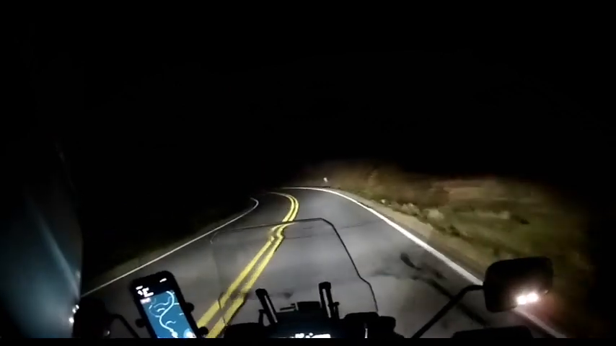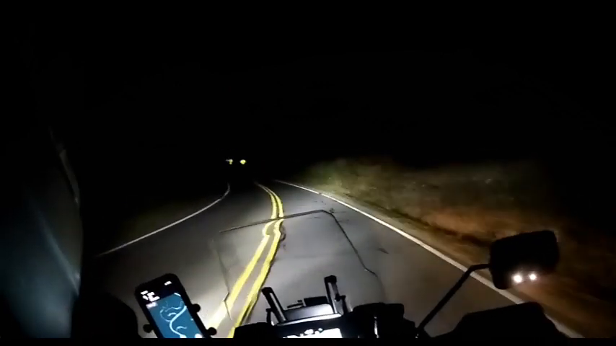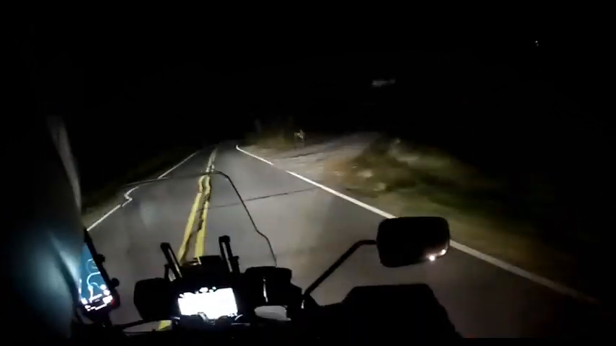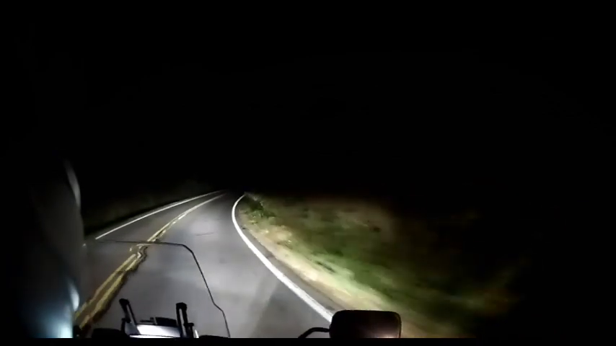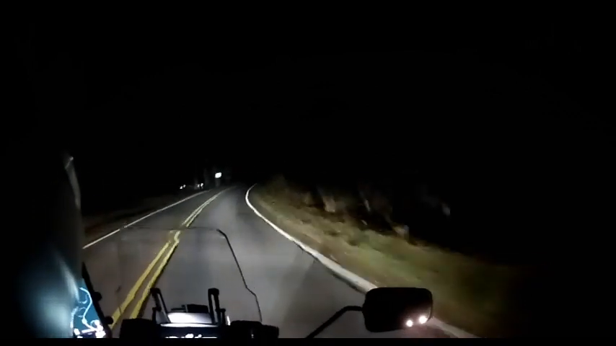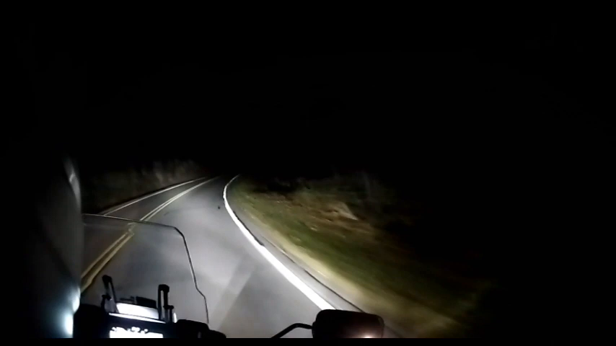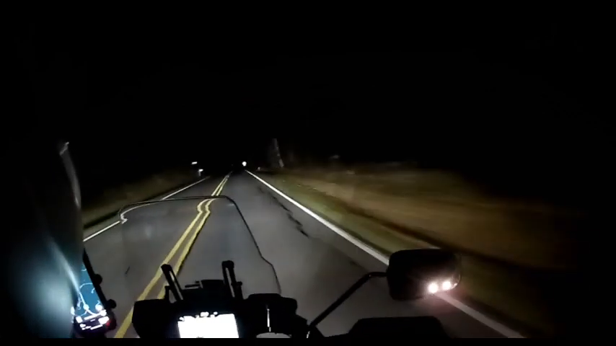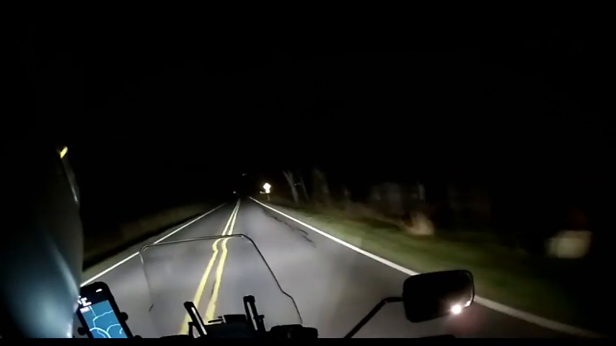Apparently I'm running right along a river. The upside is I'm running slow enough that I'm actually staying warm, because this is a twisty road that I'm not familiar with. I will say with these lights I've got excellent visibility, but you can see I can't see real far around the corners. On the straights I've got good visibility, but see, this guy will not get off my ass.